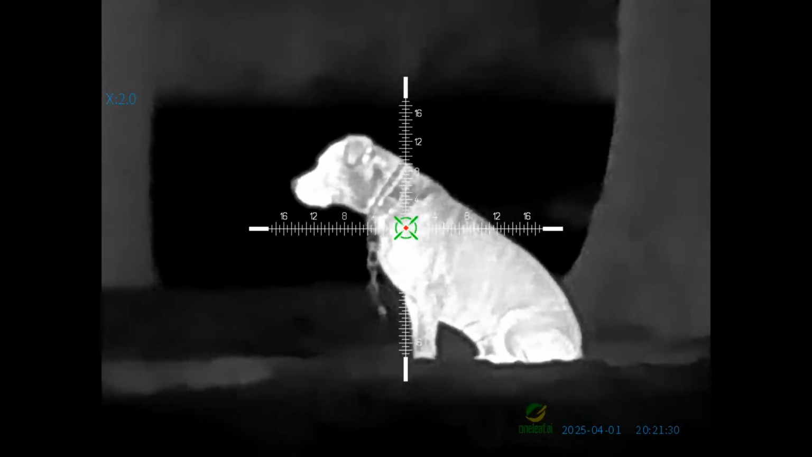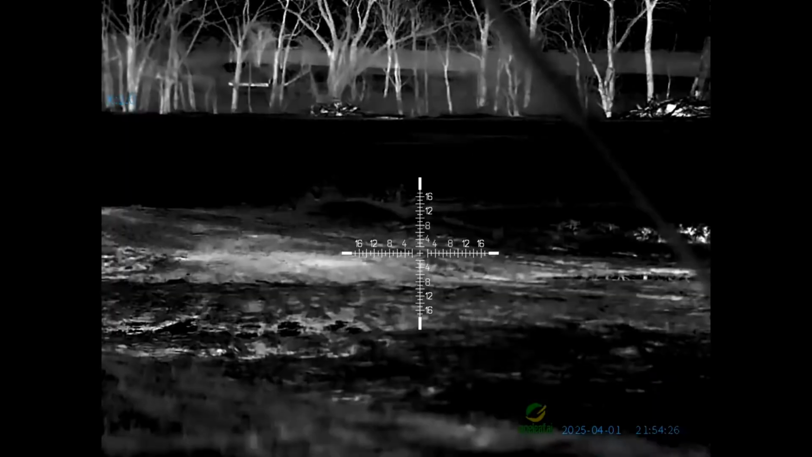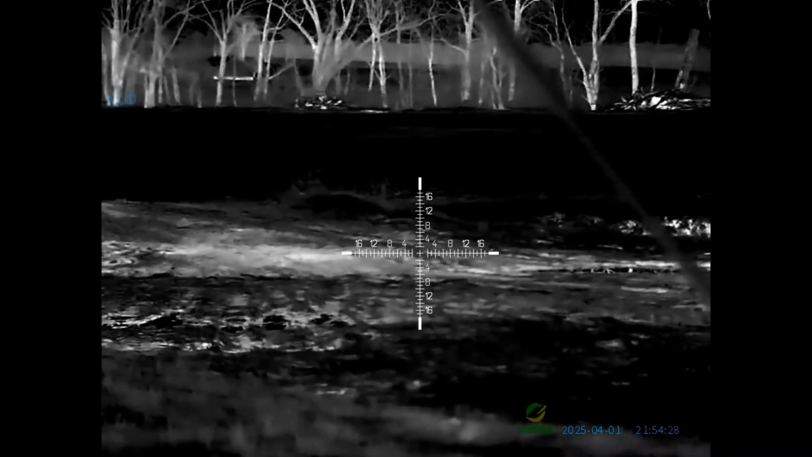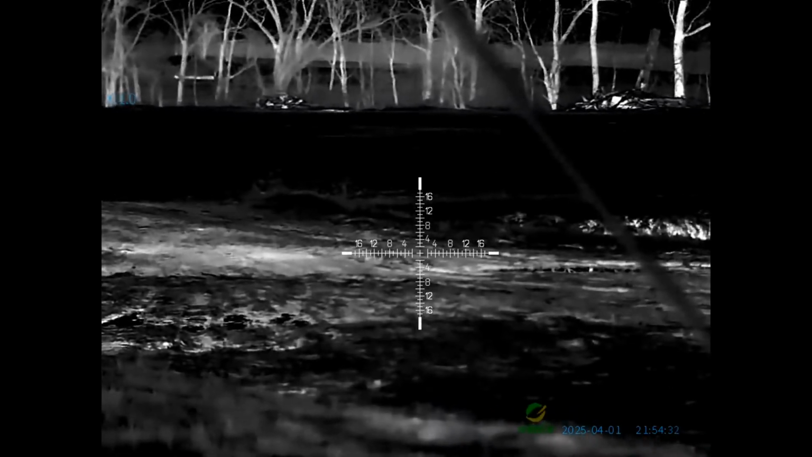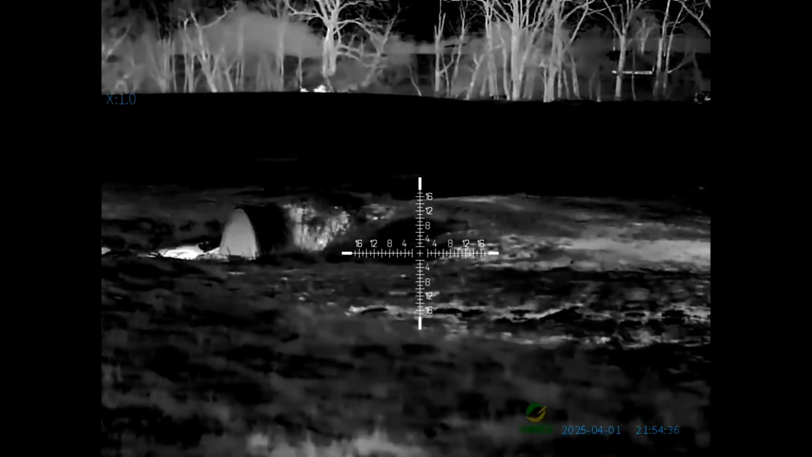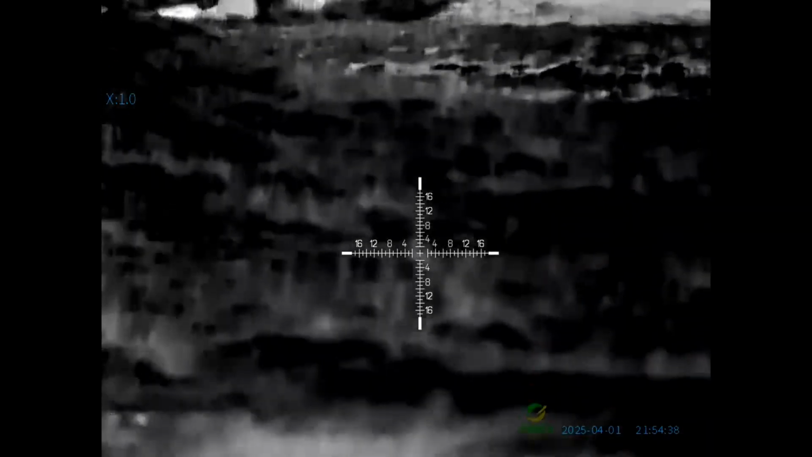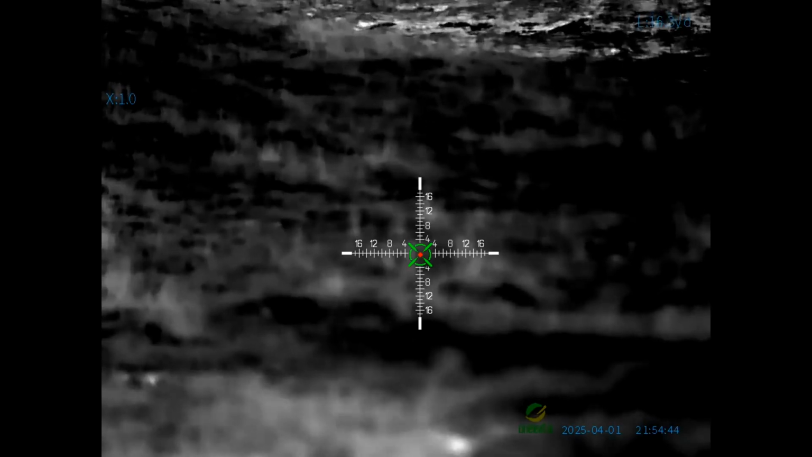That said, I'm confident in saying that, say you are shooting rats, you're going to be able to take 5-10 yard shots, as close as 5 or 10 yards, with that 35mm lens. No issue whatsoever. They're also smaller targets, so they're not going to fill up the whole screen like a dog would at 5 or 10 yards. And honestly, probably 10, 15, 20 yards, you'd be just fine with that 50mm lens.